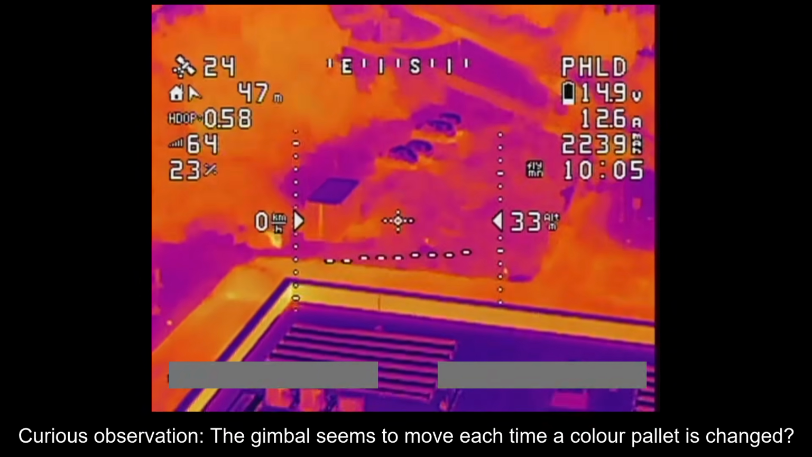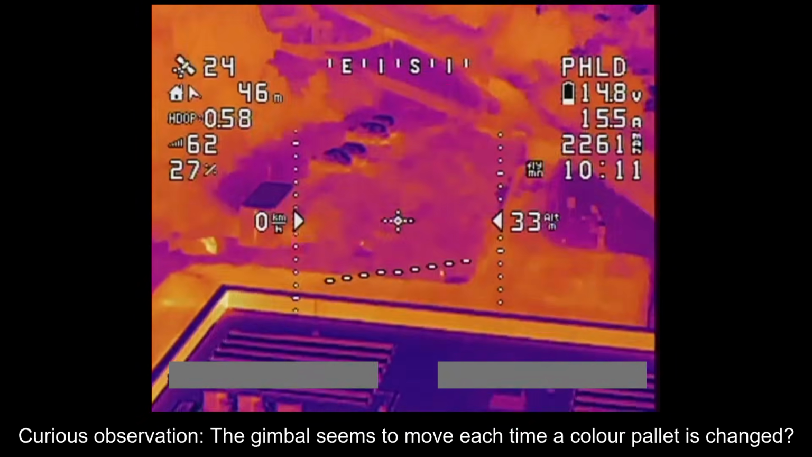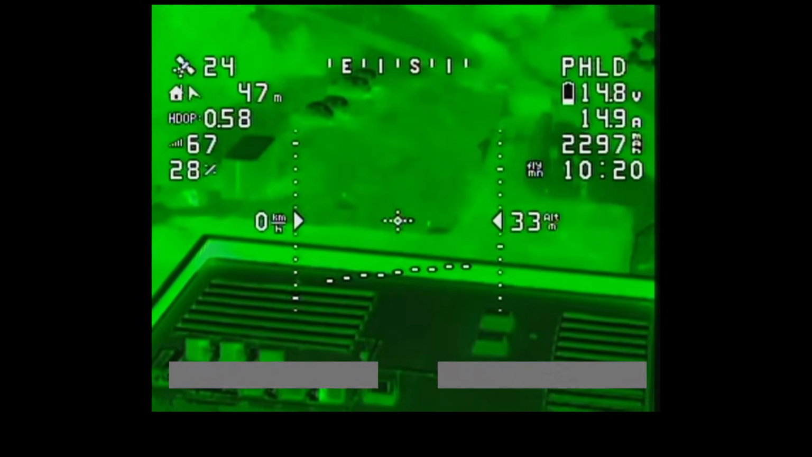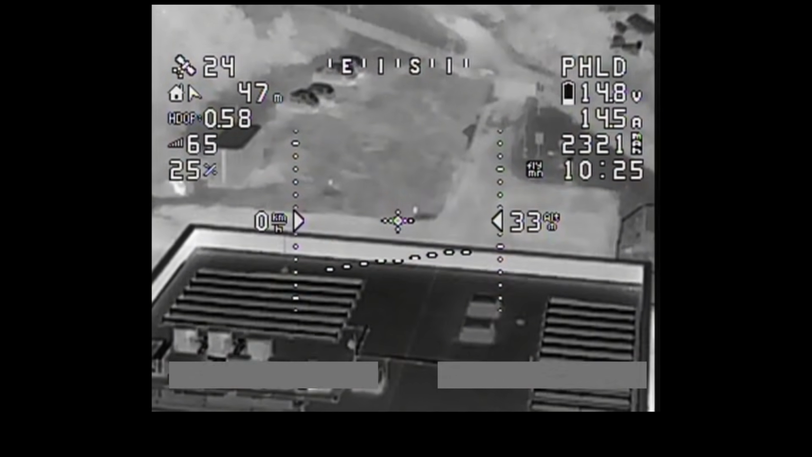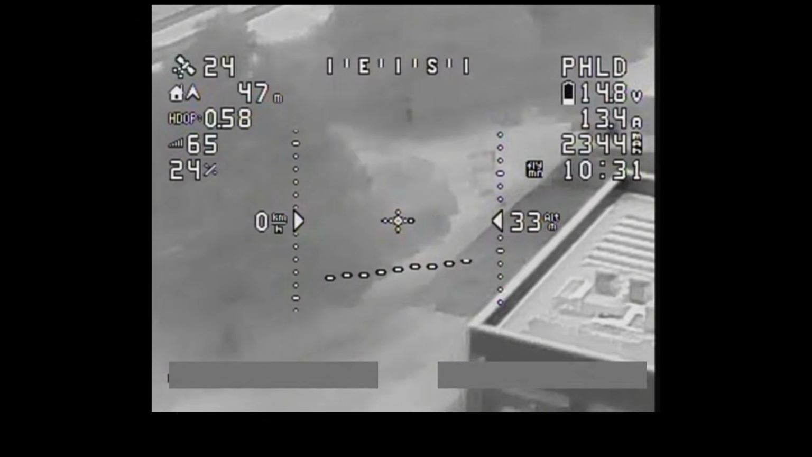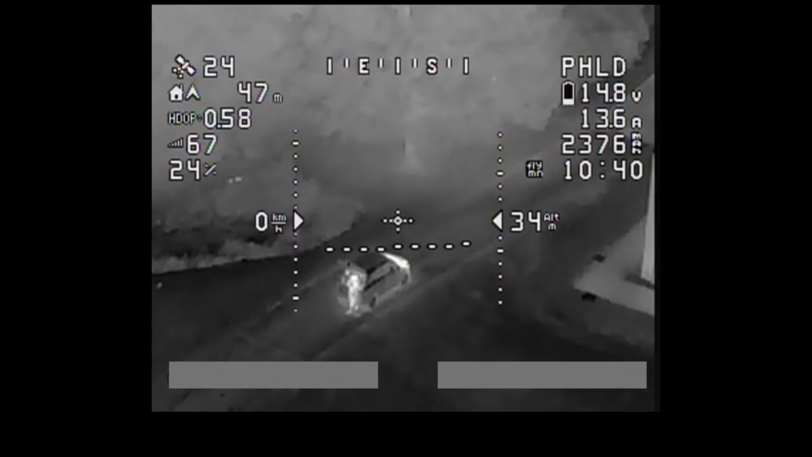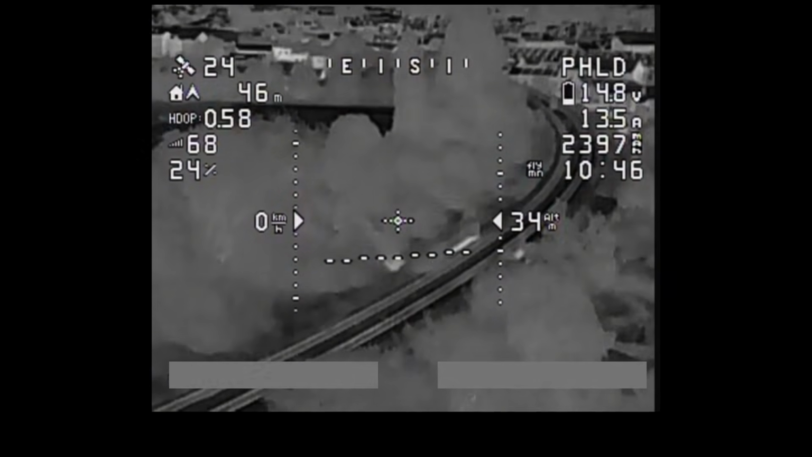Let's try a couple of different colour palettes so they don't show up so well there. Don't show up at all in that one. Different colour palettes sort of have different temperature thresholds for certain things, I think. Green works quite well, but yeah, I think the black and white mode, or possibly the black is hot mode there, that works the best, I think, for picking out people. And again, there is me. Go back to that one. Yeah, the white hot mode. Like I said, this is the default mode. That does seem to work, you know, very well for this.